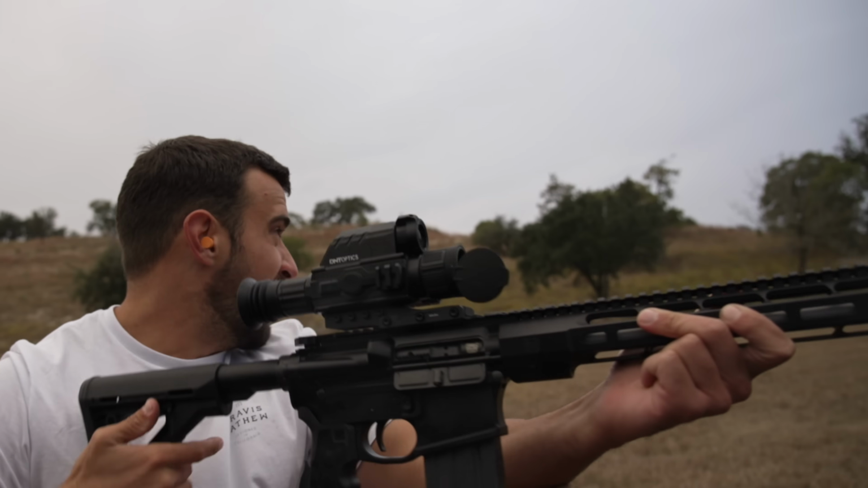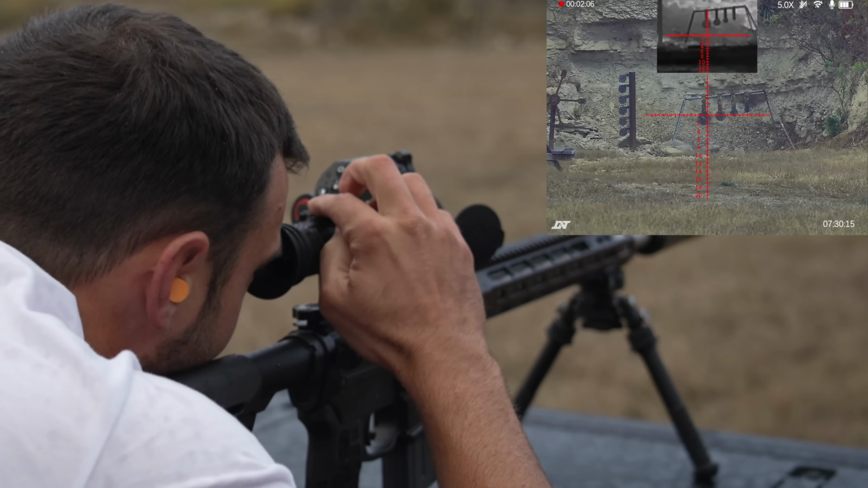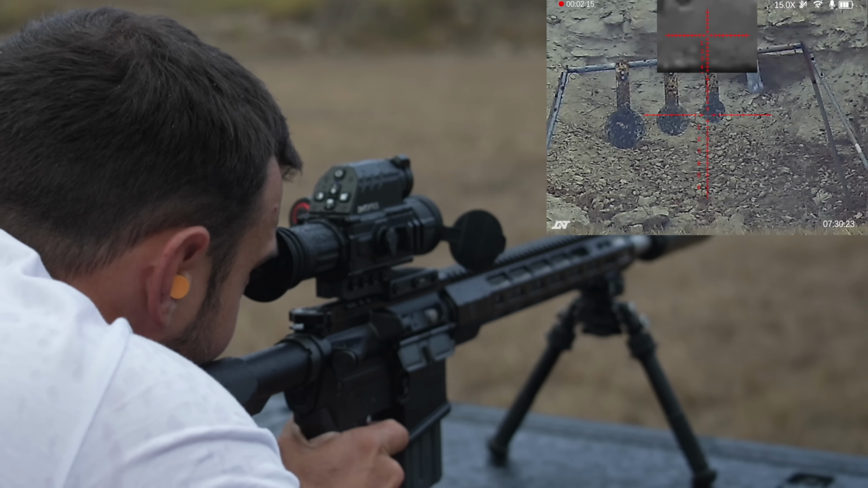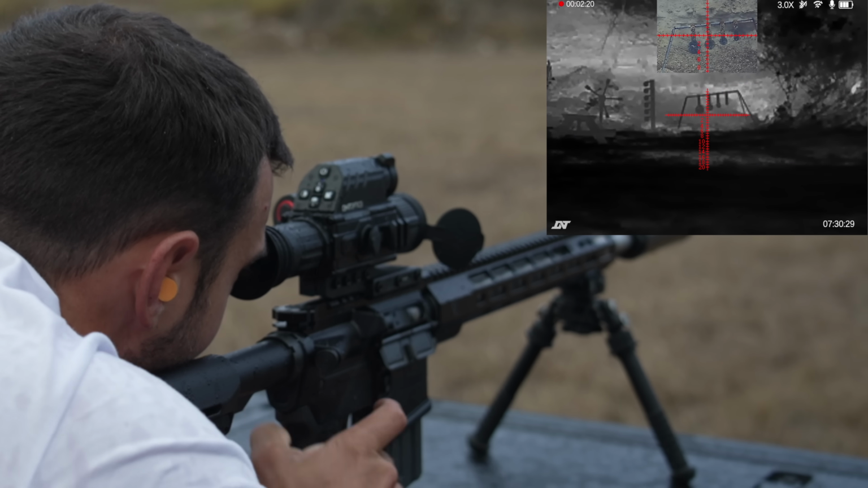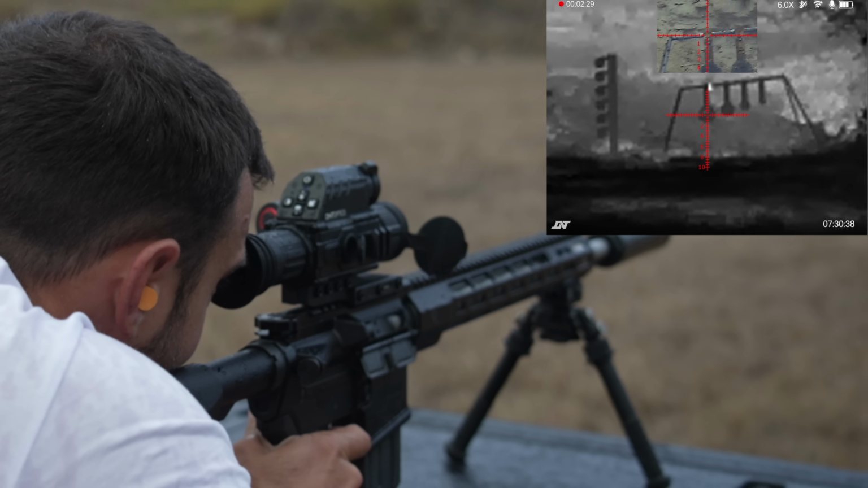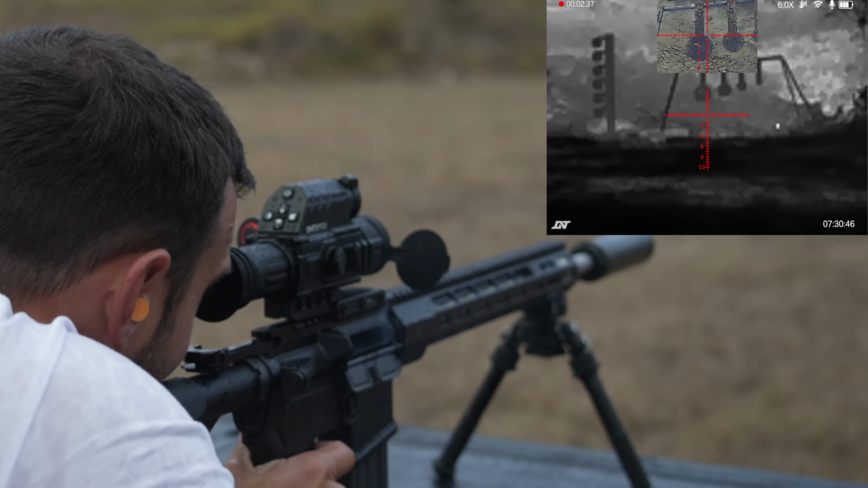All right, tell you what, that rain's starting to come down. So let's get to shooting. You could zoom in a little bit right here. Go for the small one. Oh, pulled that one. Let's go ahead and swap to thermal. Let me zoom in some. Oh, wait a second, I just learned I'm going to have to zero that for thermal. Oh, it's high. There we go.